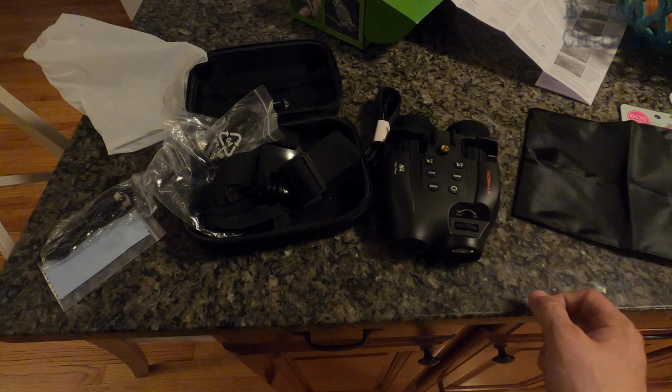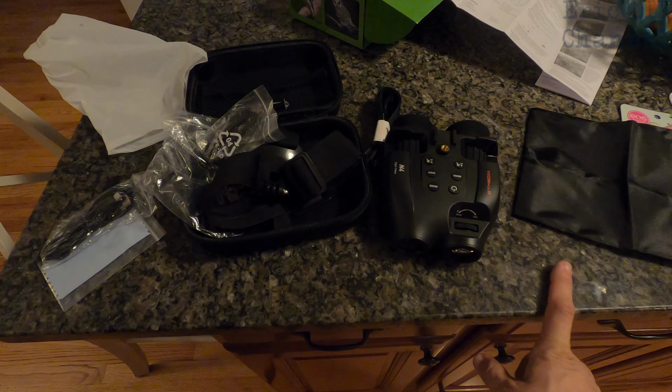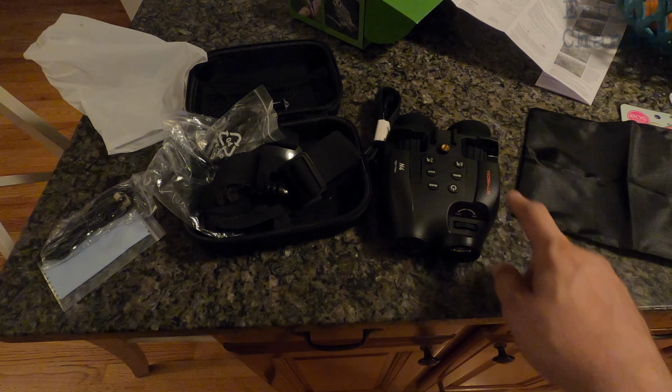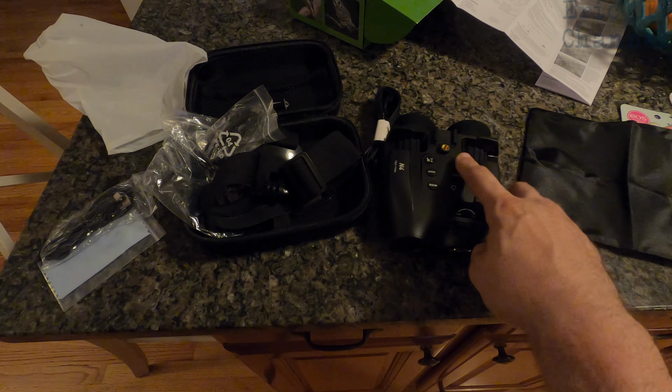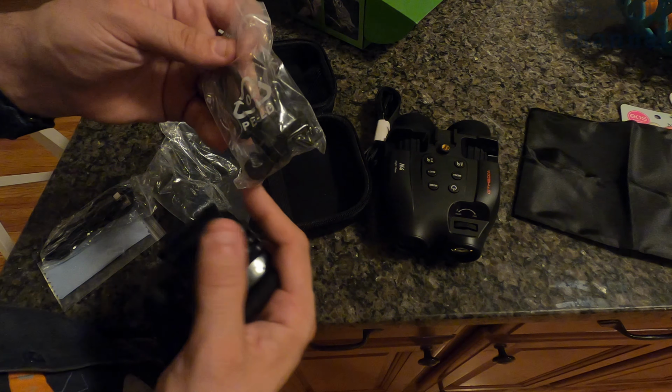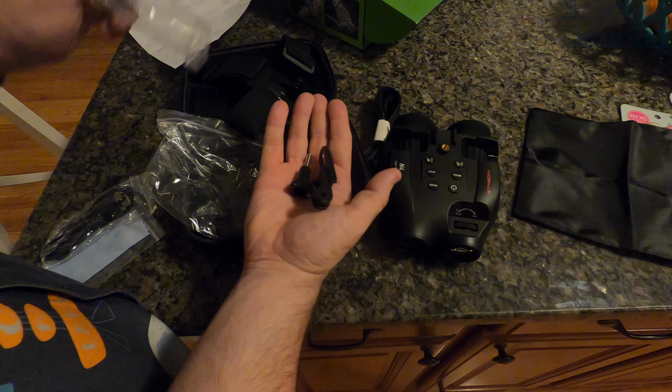The menu button goes to a menu. Shoot is to start recording. Mode, you just hit it multiple times, it goes to all those things. And the IR thing, turning it on, upper levels. This goes to the front of your head. And then this is going to attach to the camera. All this is for the headband.